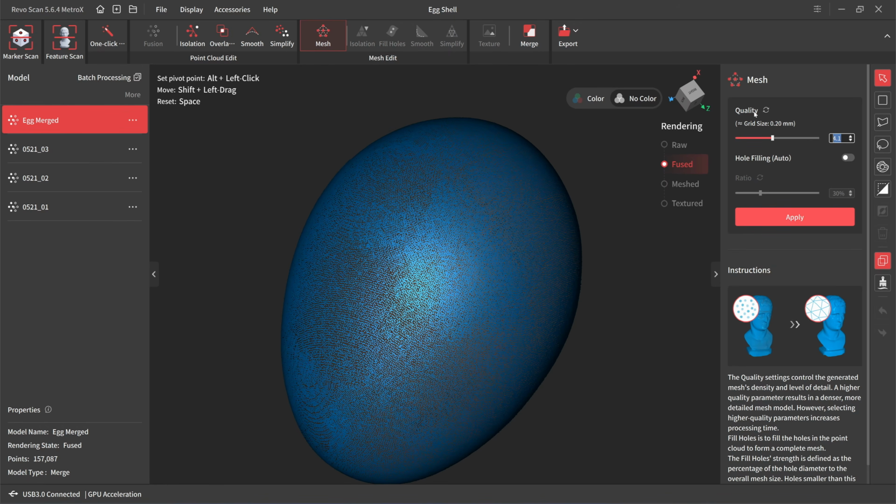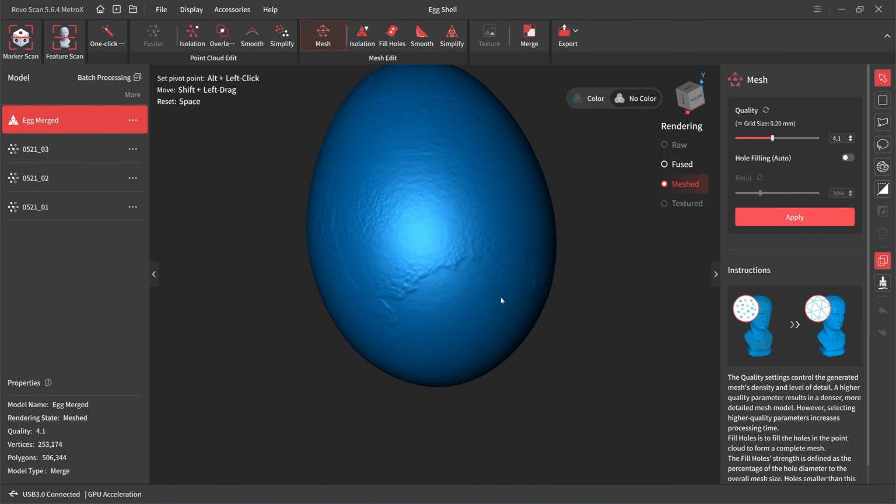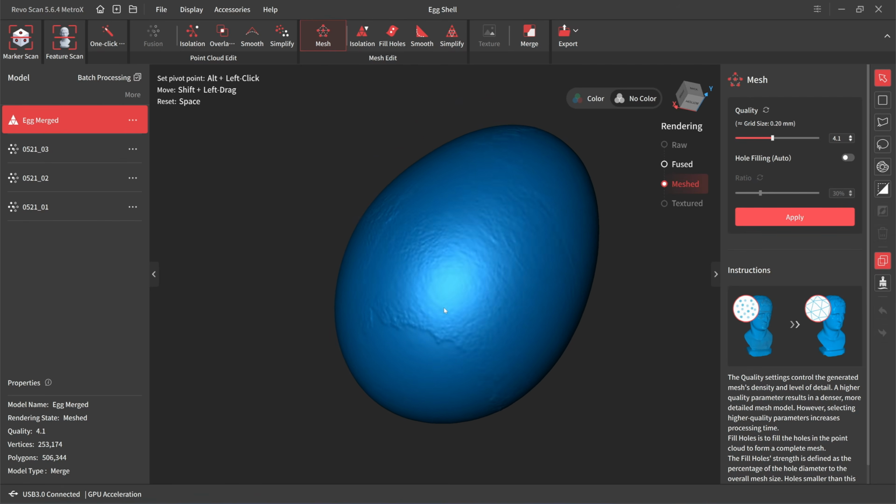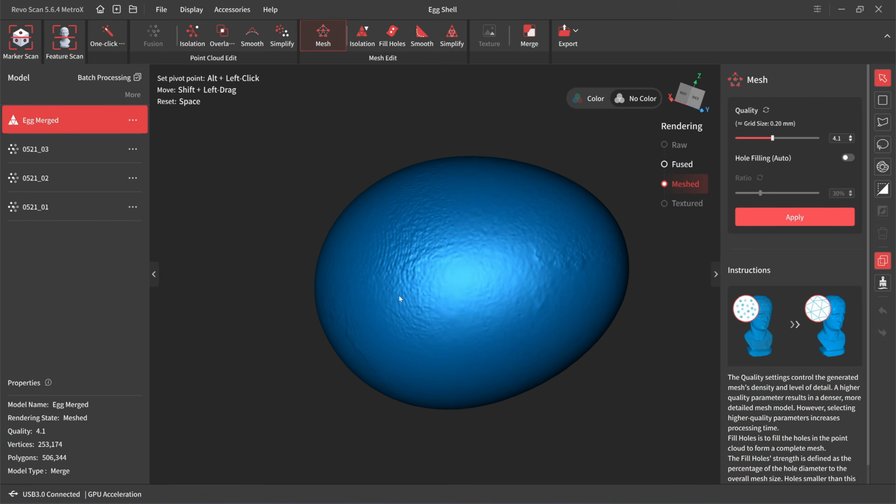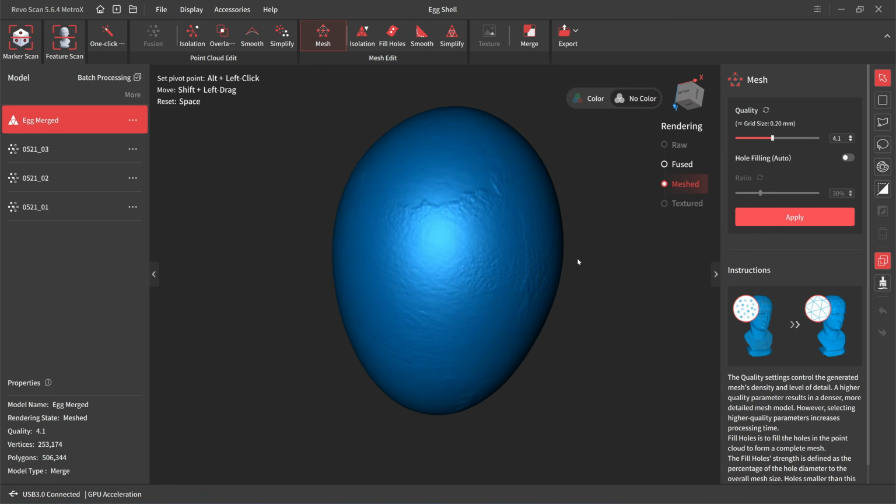Okay, I use a grid size of 0.2, which is the grid size for the point cloud when I originally fused it, 0.2 mm, and it's also the best resolution that this scanner can perform. Okay, let's click on apply. Okay, I can still see the seam line from the first and the second scan. And I can also see the seam line from the third scan. Okay, let's export the mesh and compare it with the Raptor.